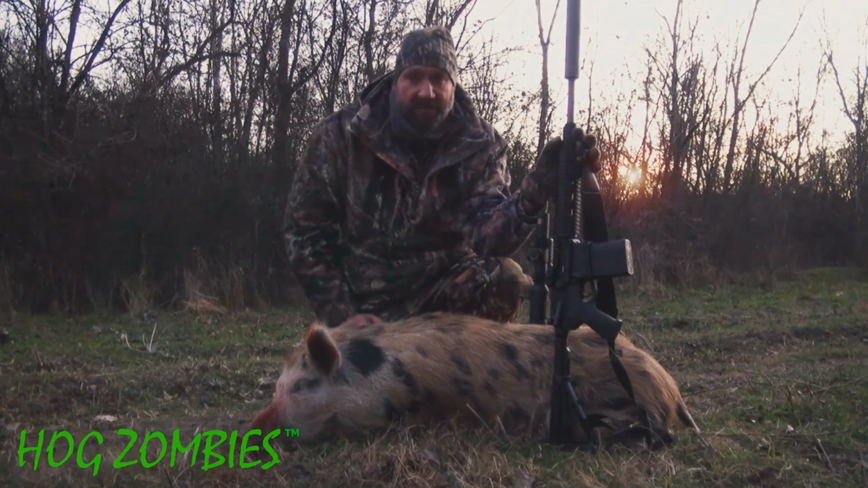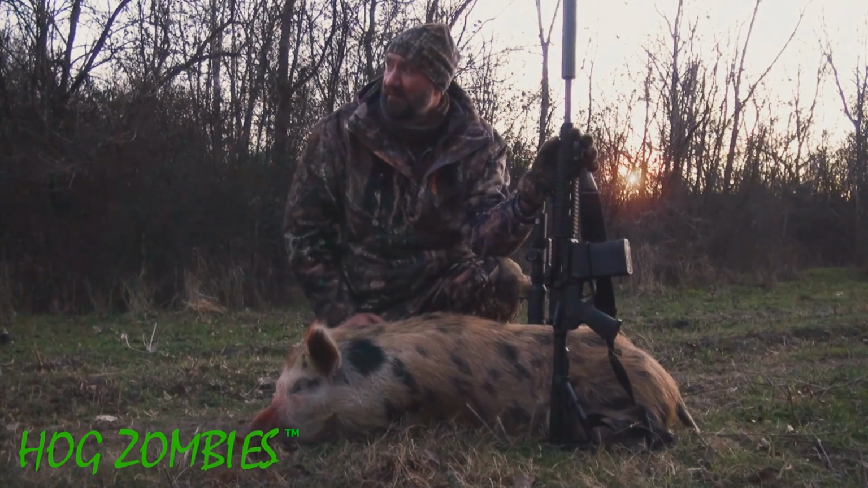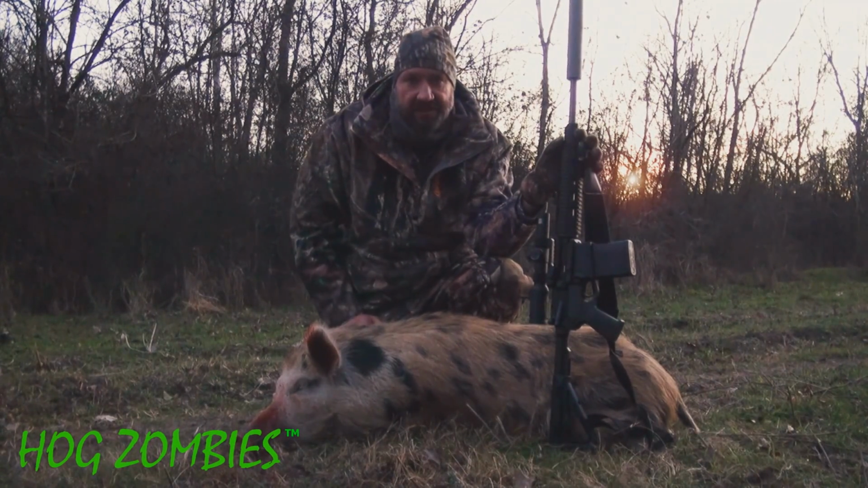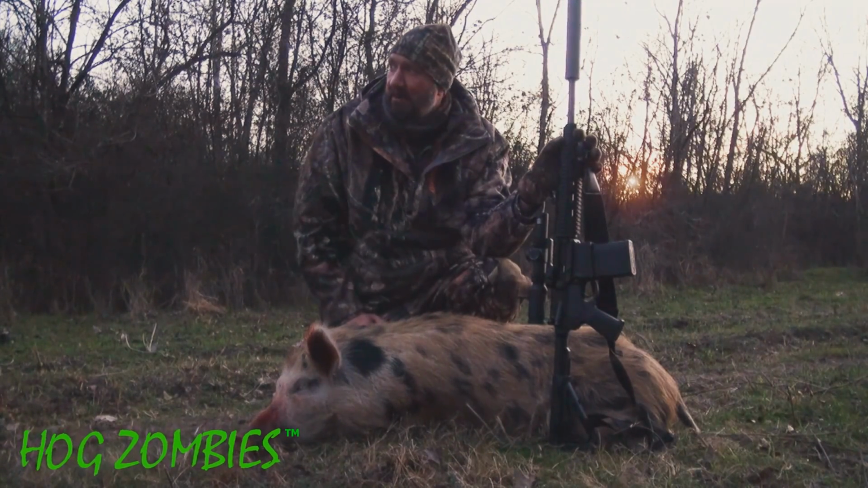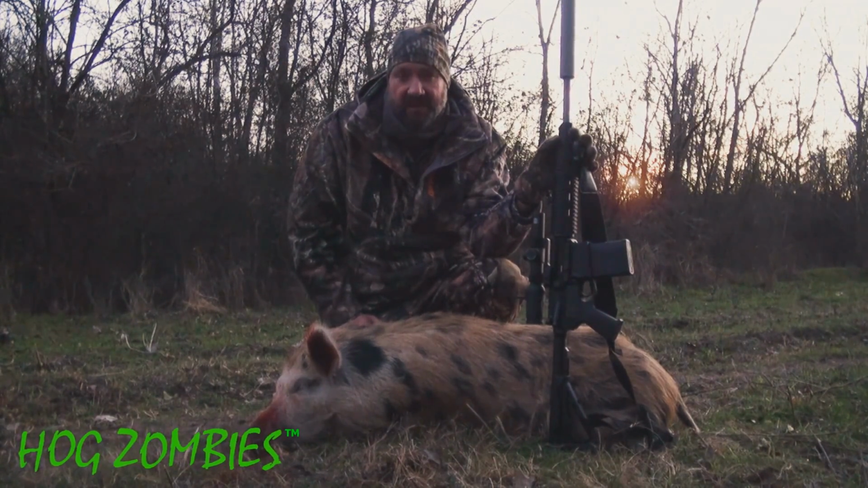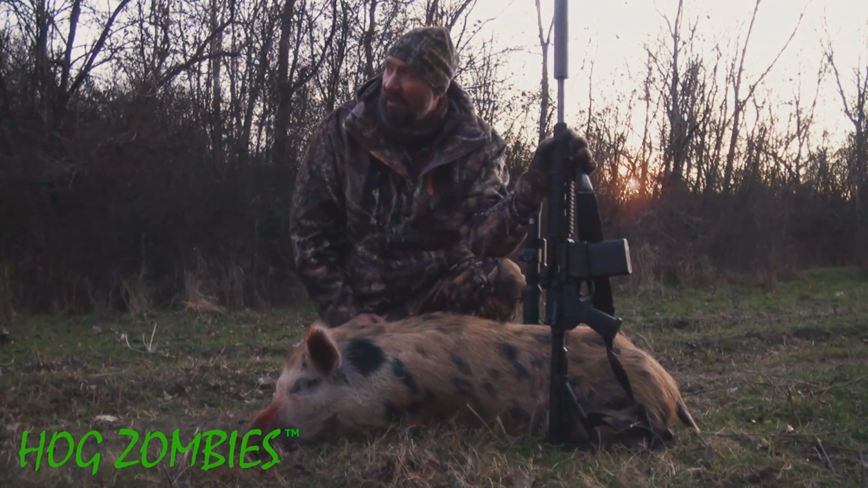It got to about maybe 15 minutes before last light. There still might be a little bit of time to shoot, but Glenn turns around and says, hey, hogs. So we turn around, there's 10 hogs probably, I don't know, 100, 150 yards away from us. So we hurry up and work around and pop back out.